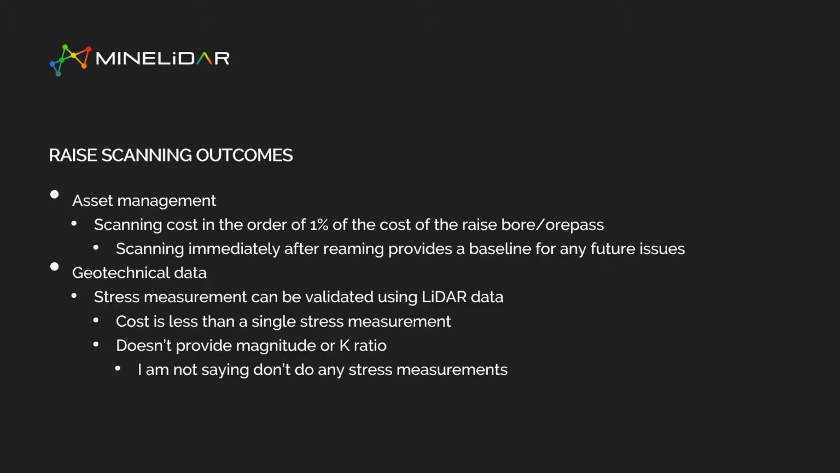The case I put forward before: the cost of scanning a rise is less than a single lab stress measurement. And it provides ground truthing, an actual observation of what's happening. It becomes useful where your infrastructure raisebores are generally a bit further away from excavations, generally earlier before stoping is happening, so it gives an opportunity to see and validate what's happening.